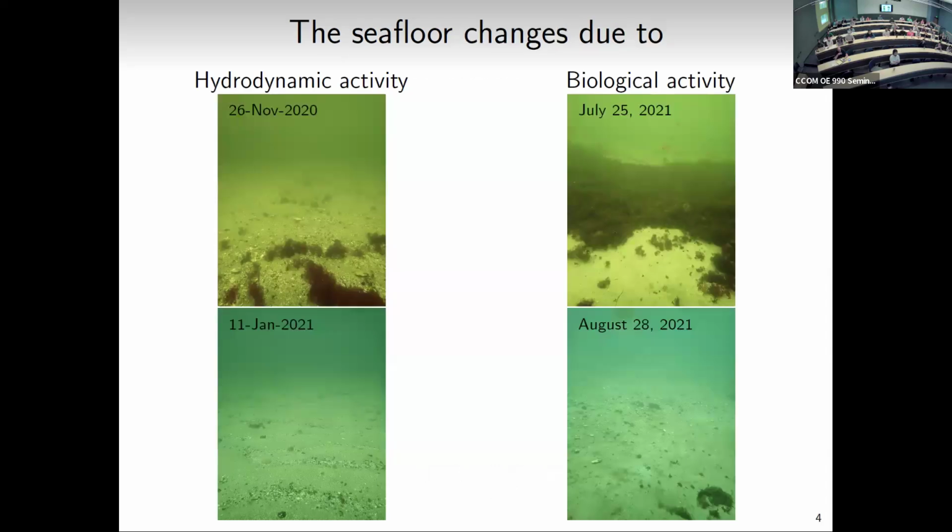And the seafloor changes. It is a dynamic environment. It is not static. So even if it had bed forms one day, it might not have bed forms another day. So here's an example of hydrodynamic activity at one of our sites. You can notice it's somewhat flat here. This is November 2020. Coarse material distributed somewhat evenly across the seafloor. A couple months later, January, you've got these bed forms that have set up, coarse sediment collecting in the troughs of these bed forms. So all these questions of how will that affect the sound scattering off the seafloor?